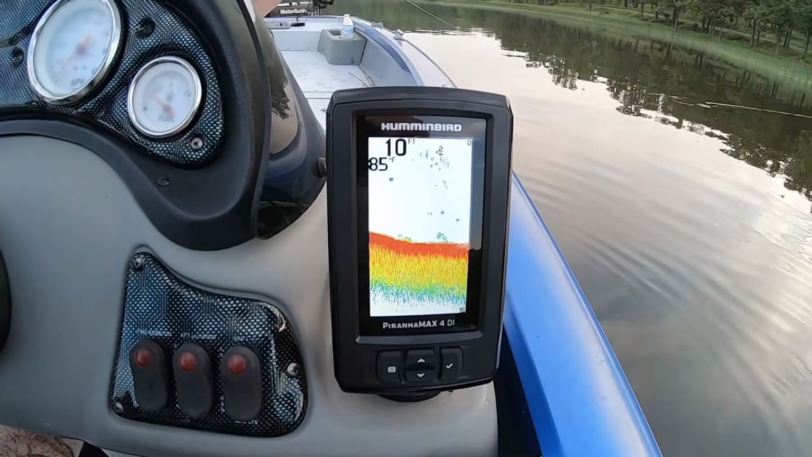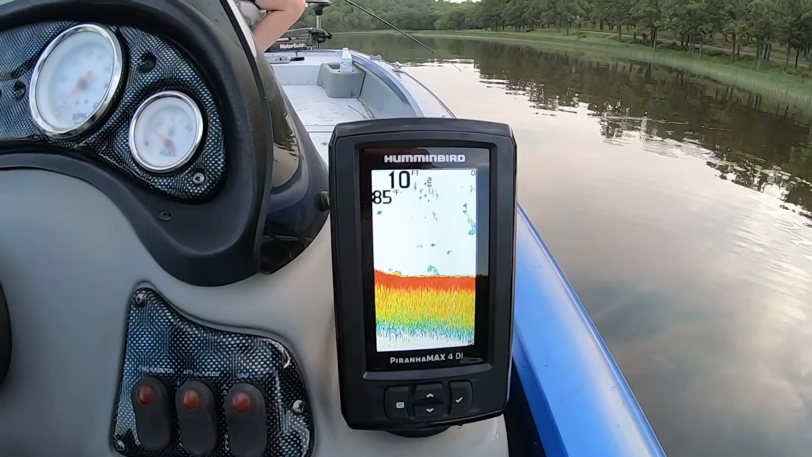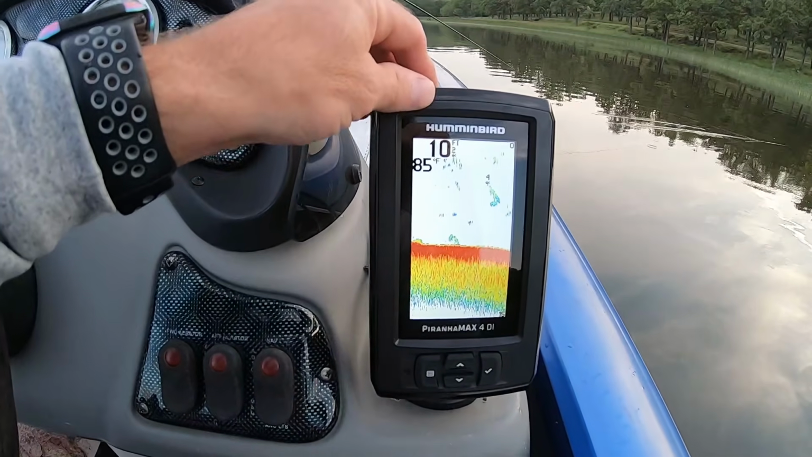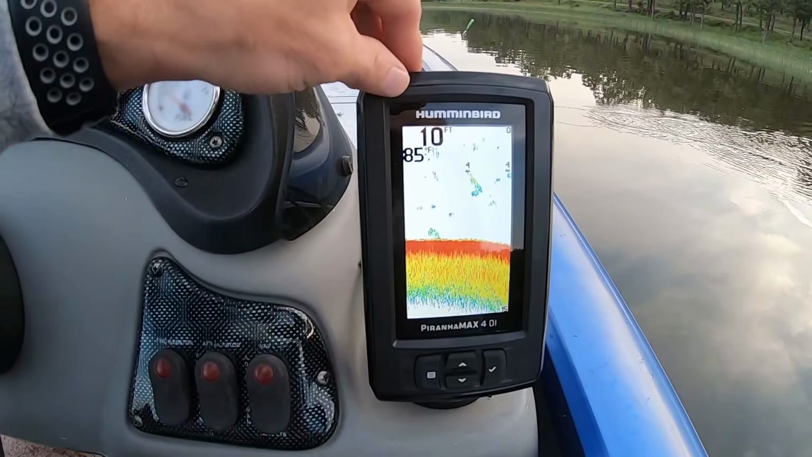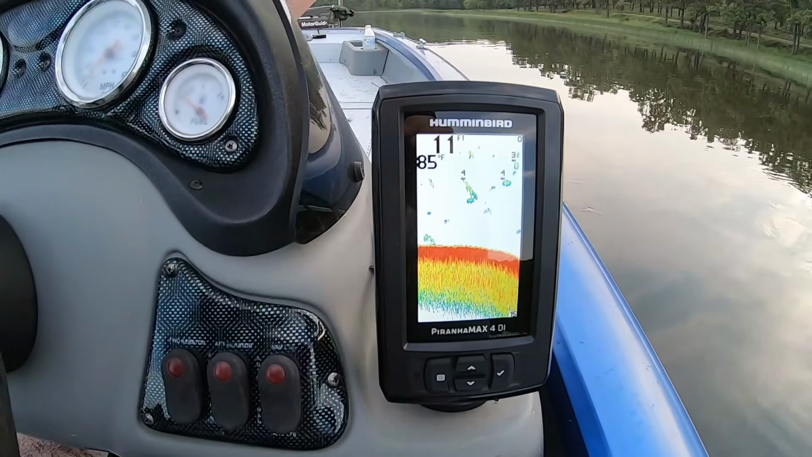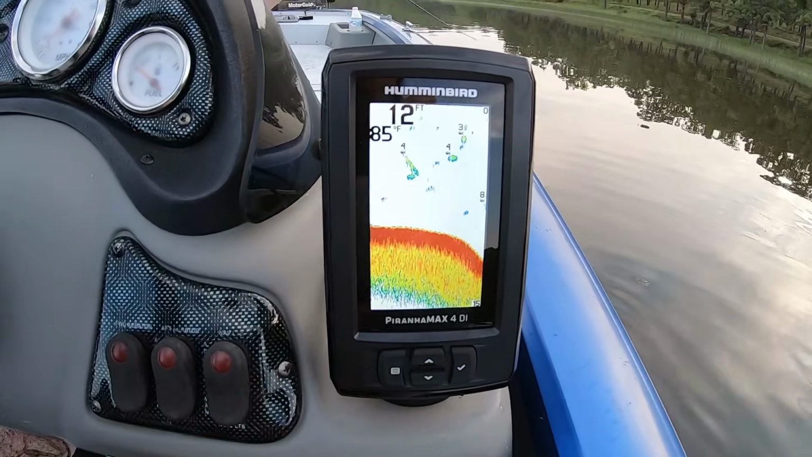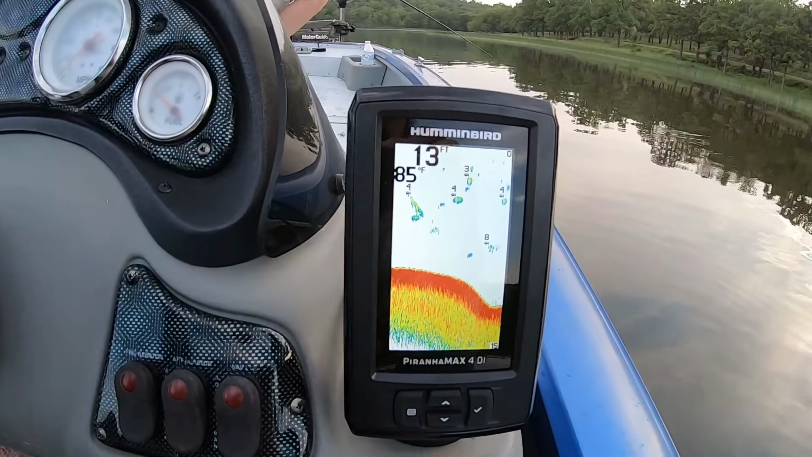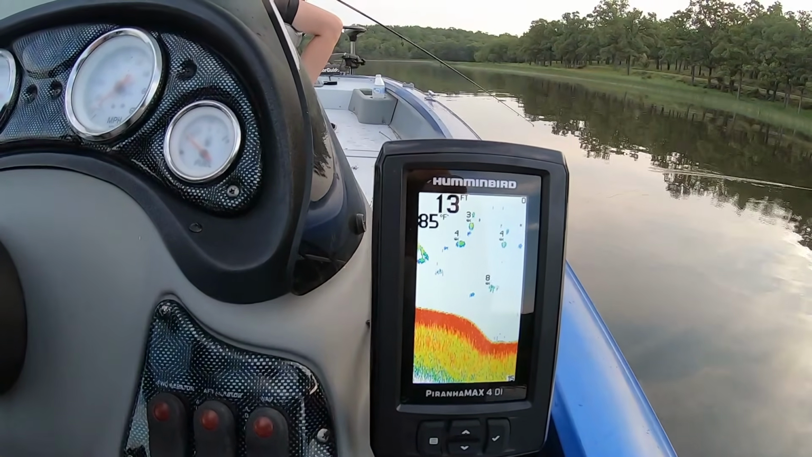My experience with the Humminbird PiranhaMAX 4DI was that it did give me a very, very accurate reading about the depth, the temperature of the water, the detail of the structure under the water, and on the bottom of the lake. I was also able to locate fish with the sonar unit, and it was quite easy to figure out what was fish and what was not after studying the owner's manual, looking at the screen, and doing a little bit more research online.